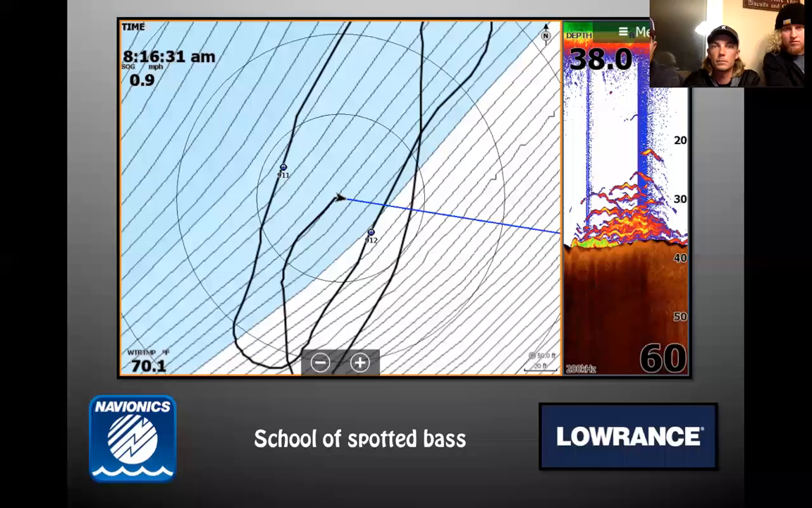But at the same time, what are some of your favorite baits for targeting spots like this when they're under the boat? Summertime drop shot's pretty hard to beat. Wintertime, a spoon would work real well there, I think. What about blade bait, bud? Because I'm the blade bait master.